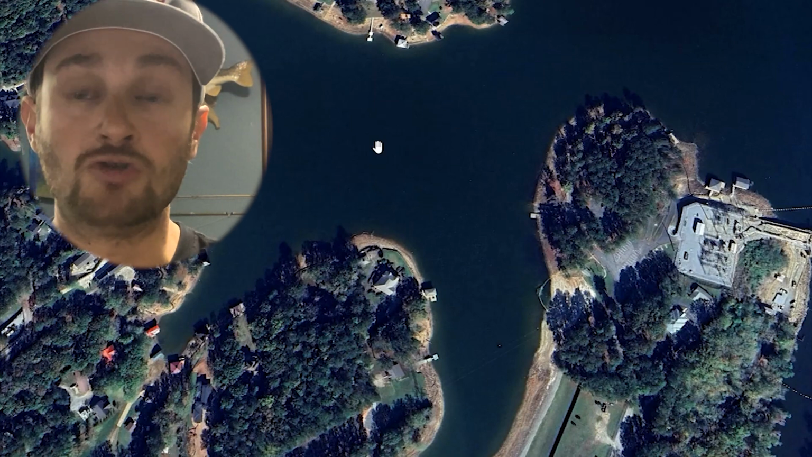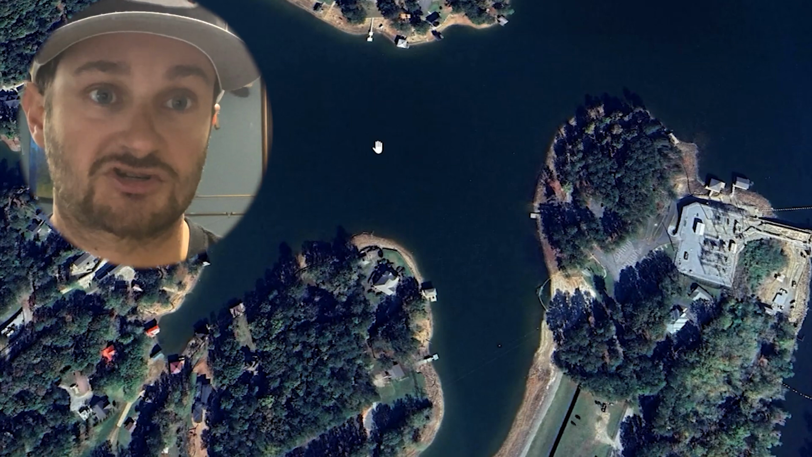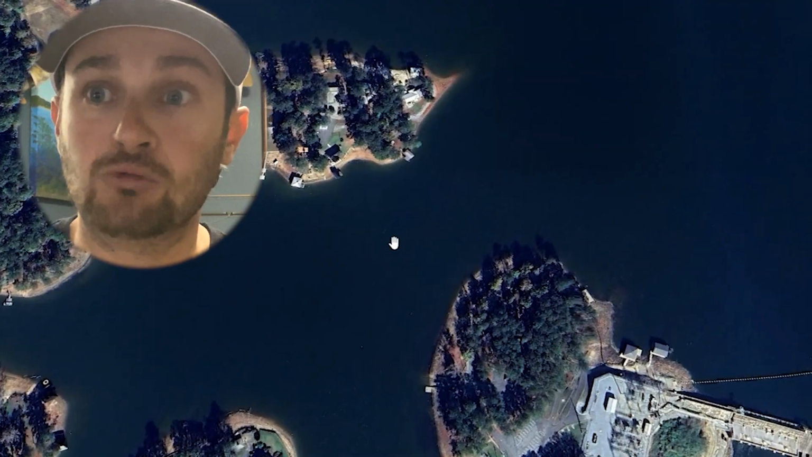But if there's no bait in the zone, I'm still looking on these points for fish, because that's just the easy structure and easy spots where they could be sitting. They could be right out here too.